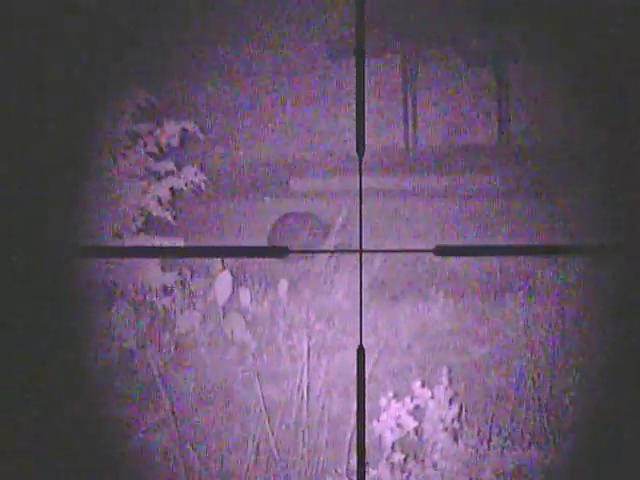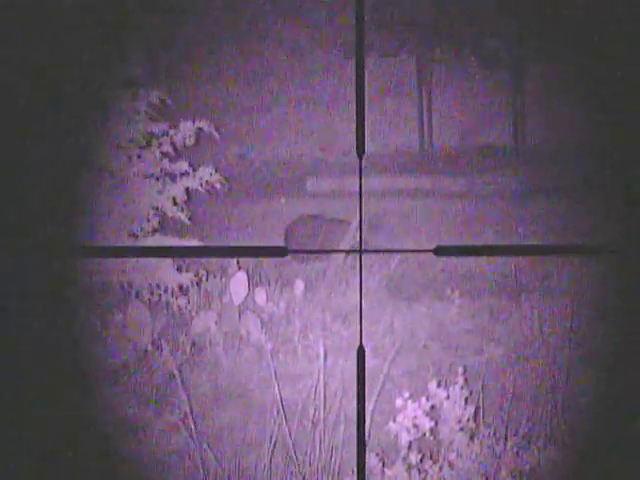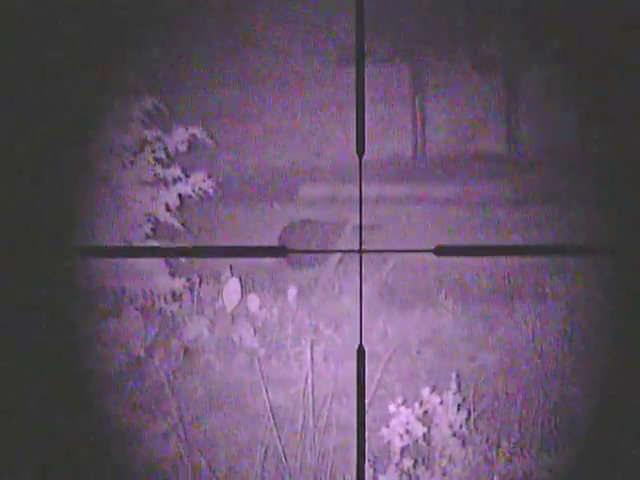Using a Ruger American Predator 6.5 Creedmoor.